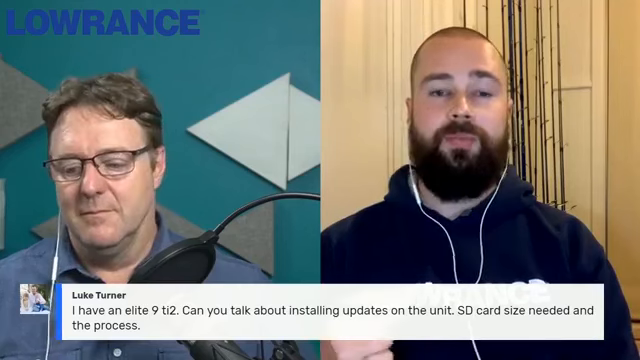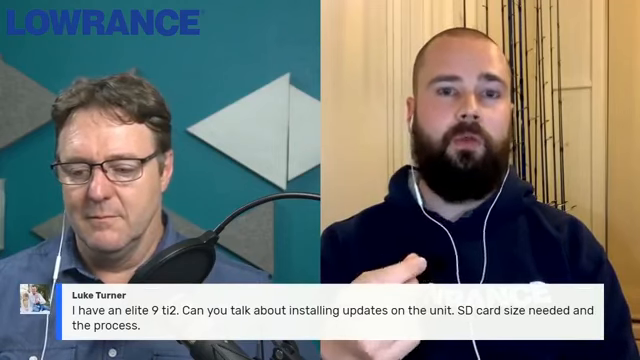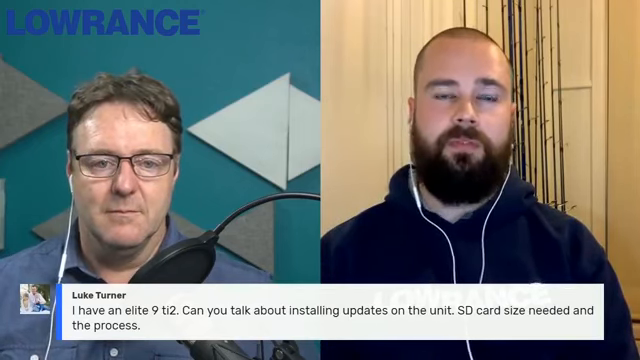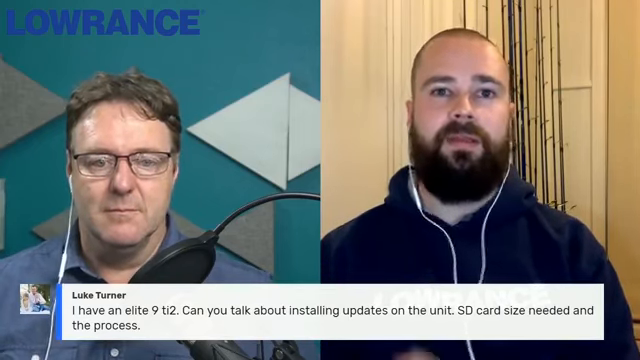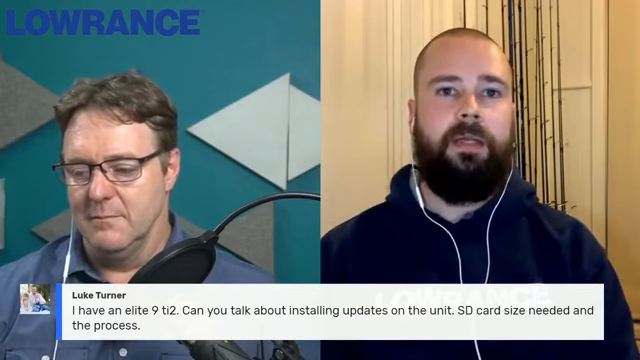The second option is through the computer, jumping onto the Lowrance website or onto Google, searching for Lowrance software updates, and then finding your particular unit and finding the latest software update through the Lowrance software update section, and then just following the steps. Everything's really broken down quite simply and takes you through the process step by step of what you need to do. So that will be my recommendation for updating your software, mate.